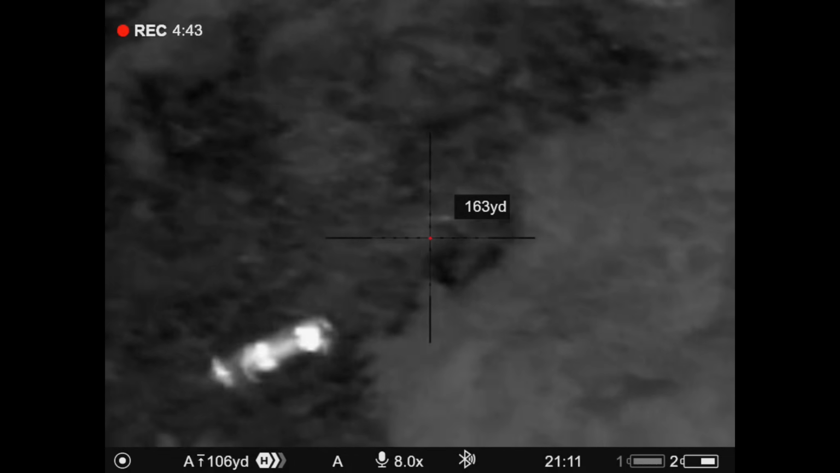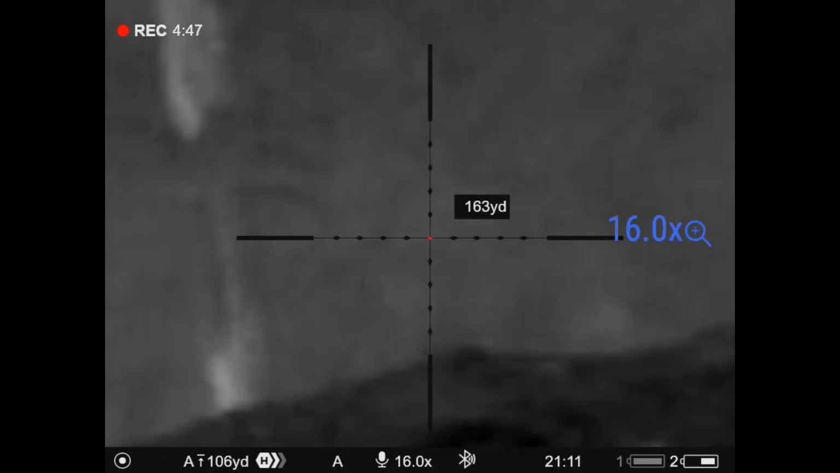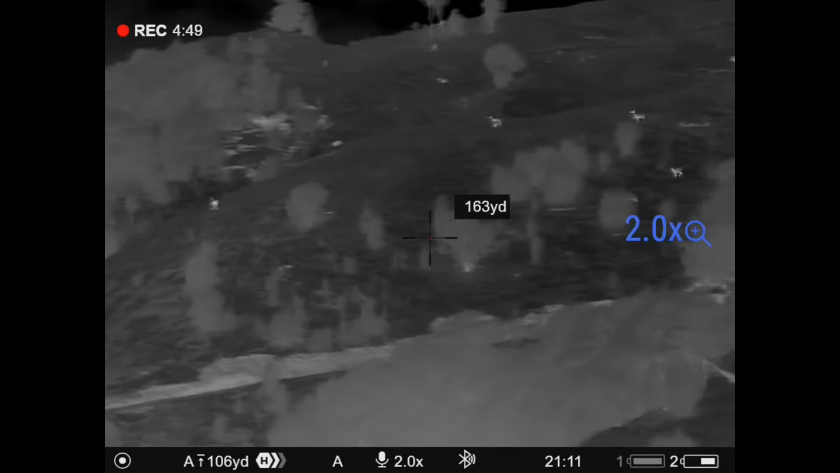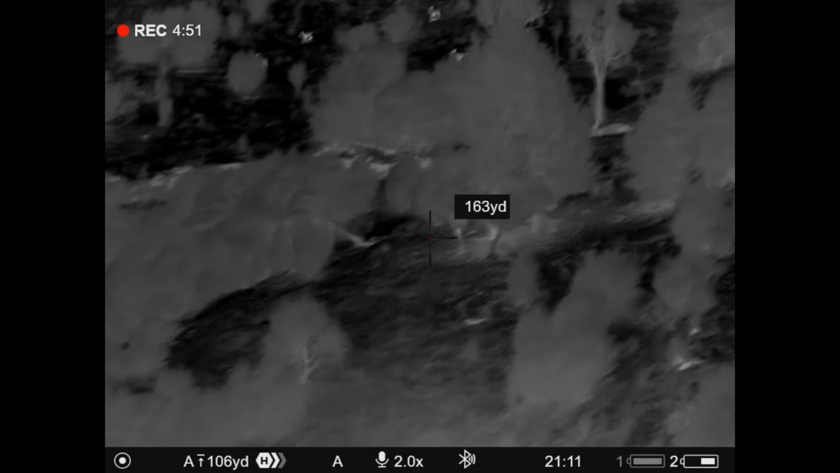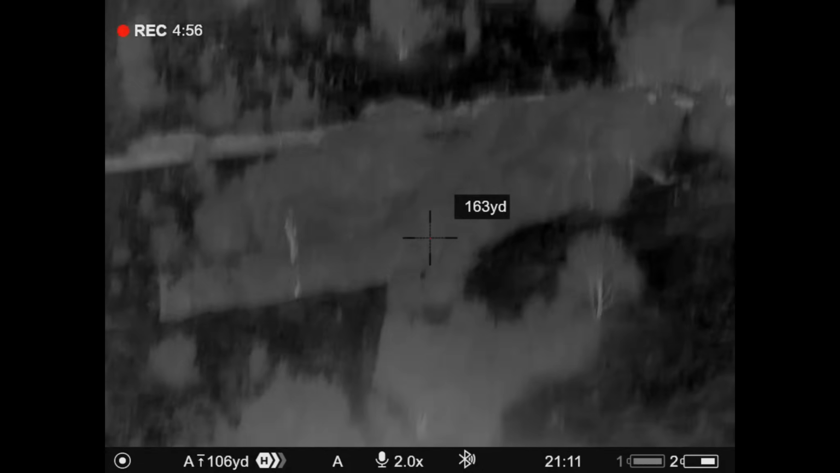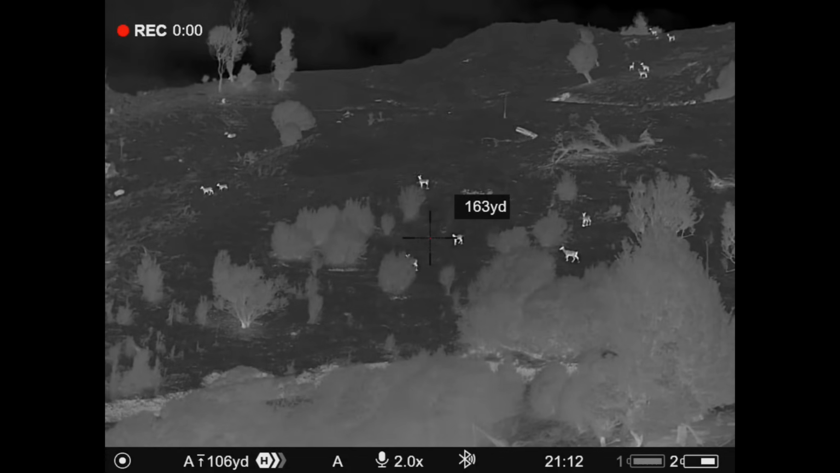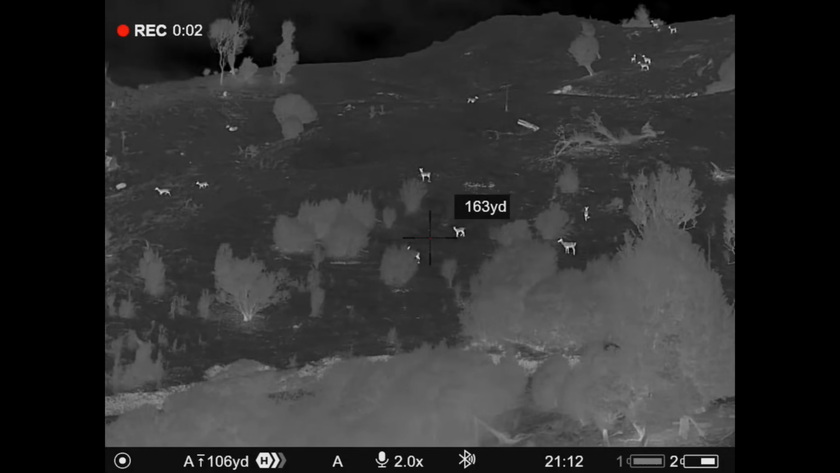After making sure that the first deer was dead, I scanned up to see what else was still around. The really close deer had moved off, so I had to look up to the next ridge and decide what to shoot there. As you can see, there were plenty of targets, so I just had to pick one, get a range on it, and take the shot.